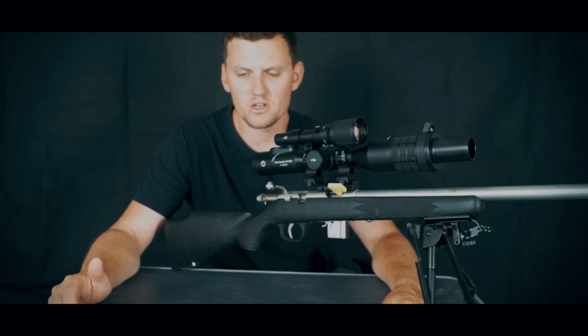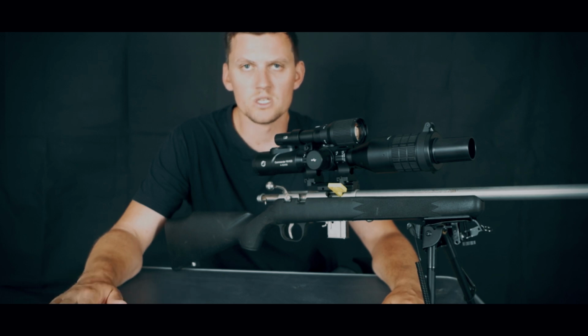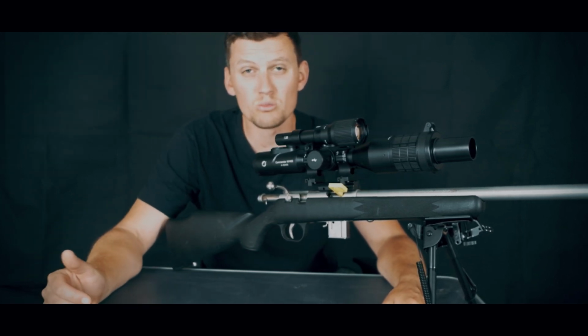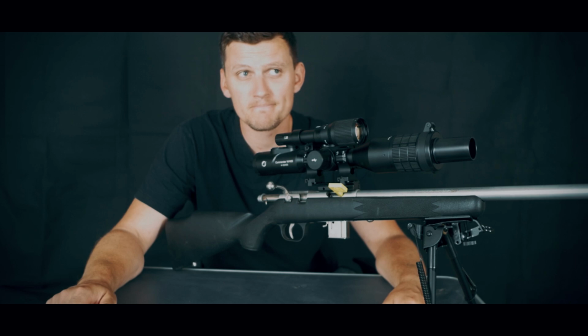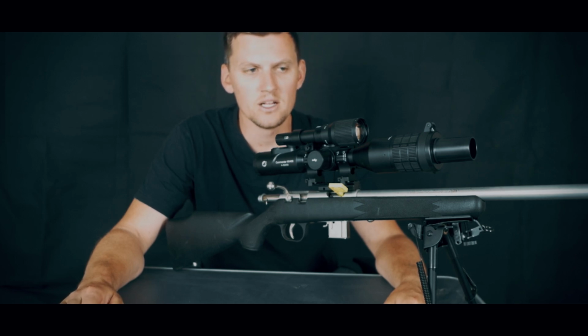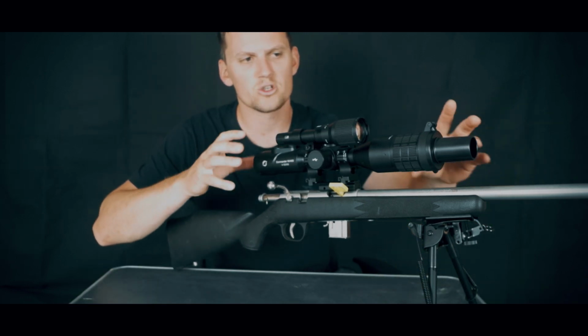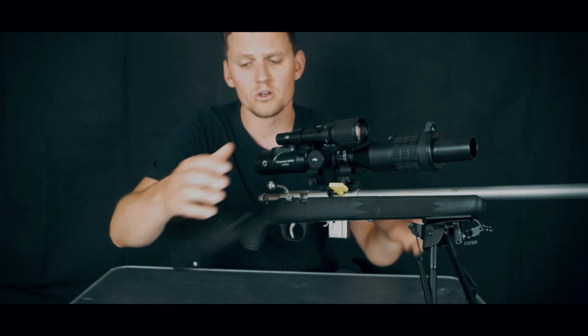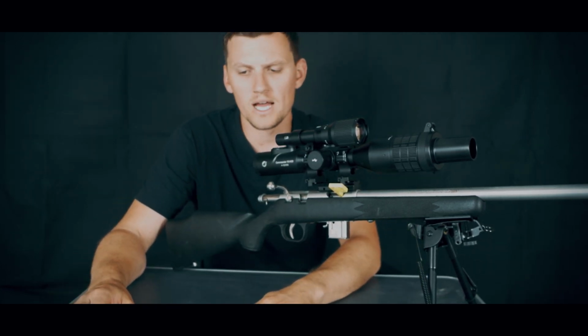A few of the things that I picked up: the digital zoom is 1 to 13 power. I don't know why it is called a 4-52 by 50, because it's not. It's 1 to 13. So what I'll do is I'll go over the features of the actual scope, then I'll talk about the camera, and then some of the componentry on the outside as well.